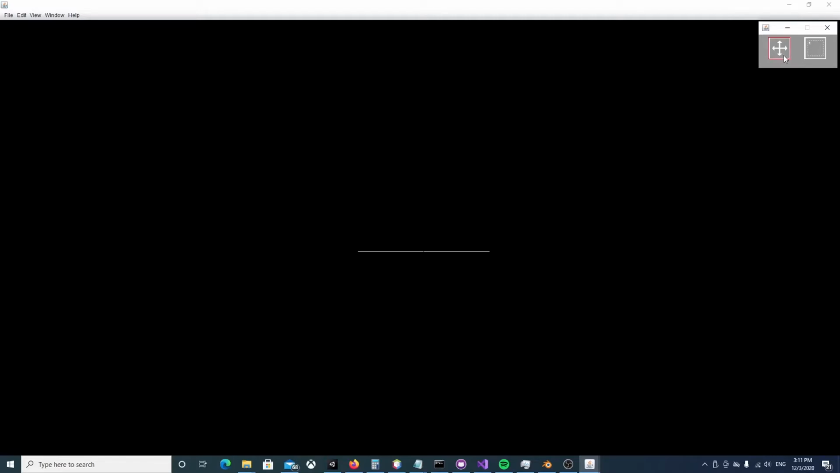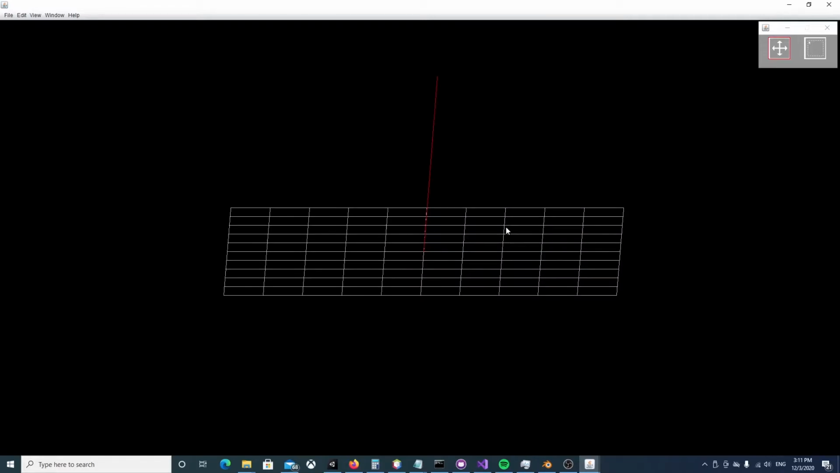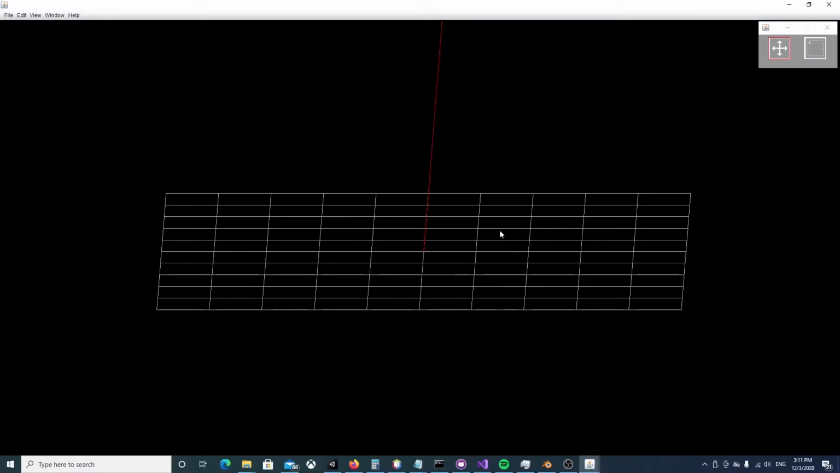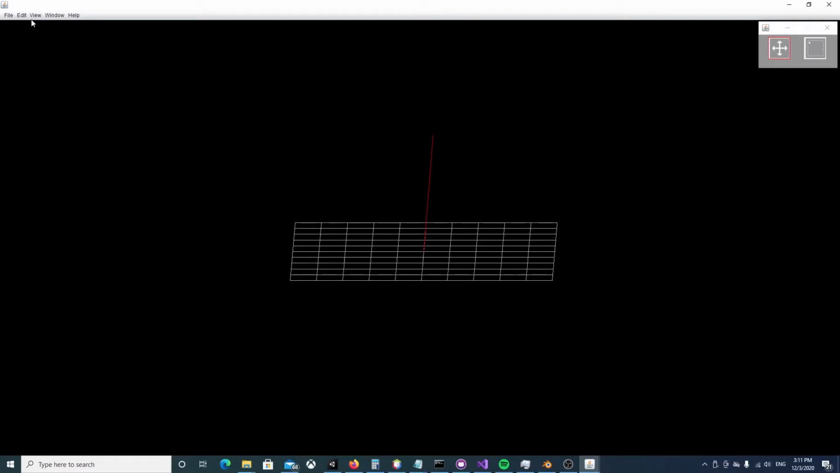So this is the tool menu. We have two tools: the move tool and the select tool. I'll show you the move tool, so we can click and drag to move our viewer here. We can also use the arrow keys. We can zoom in and out with the scroll wheel on the mouse. We can also use the Q and W keys to zoom in and out.